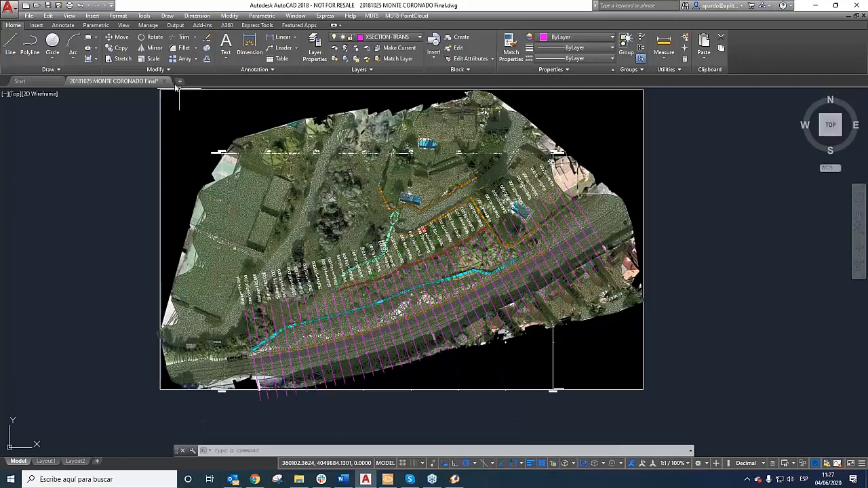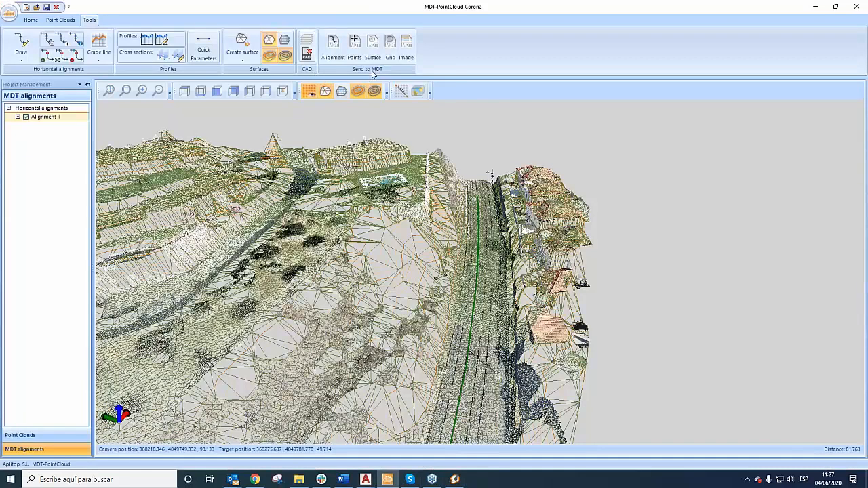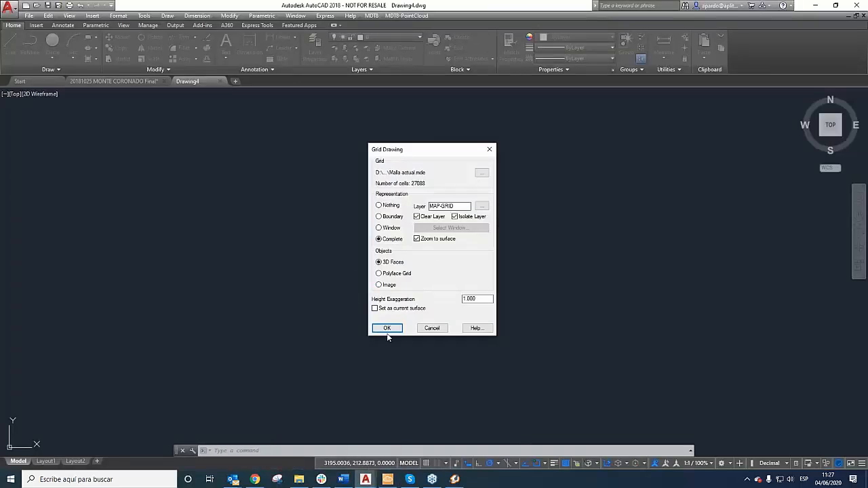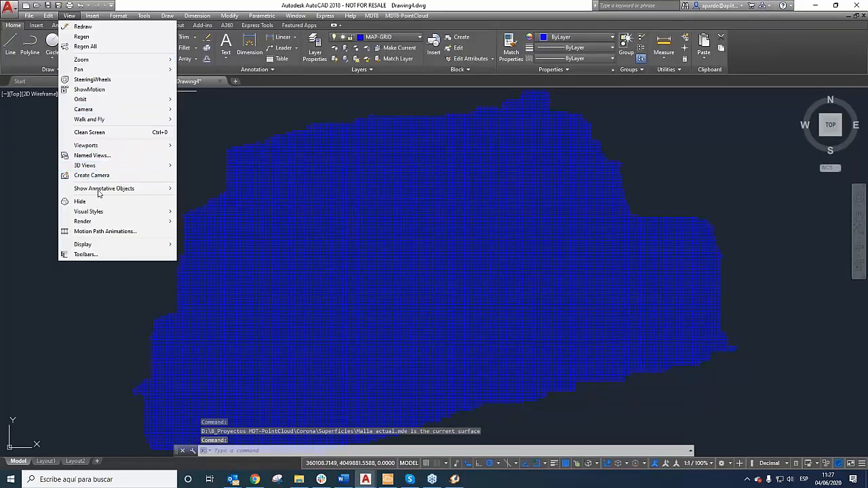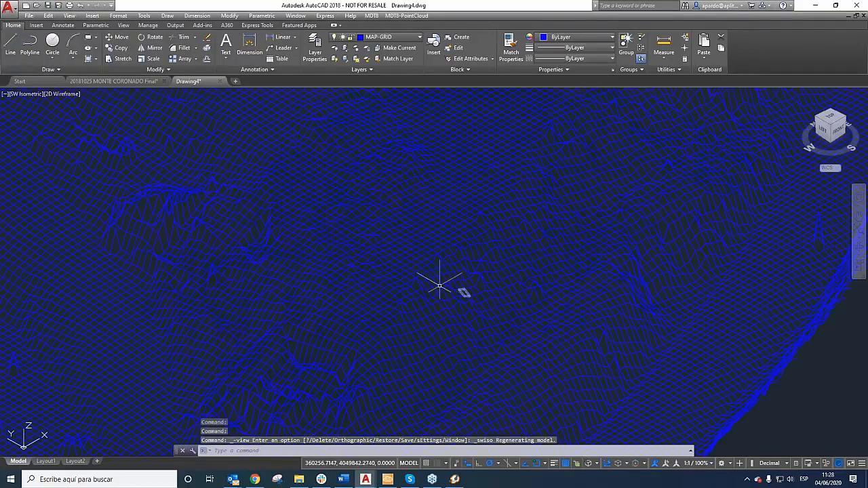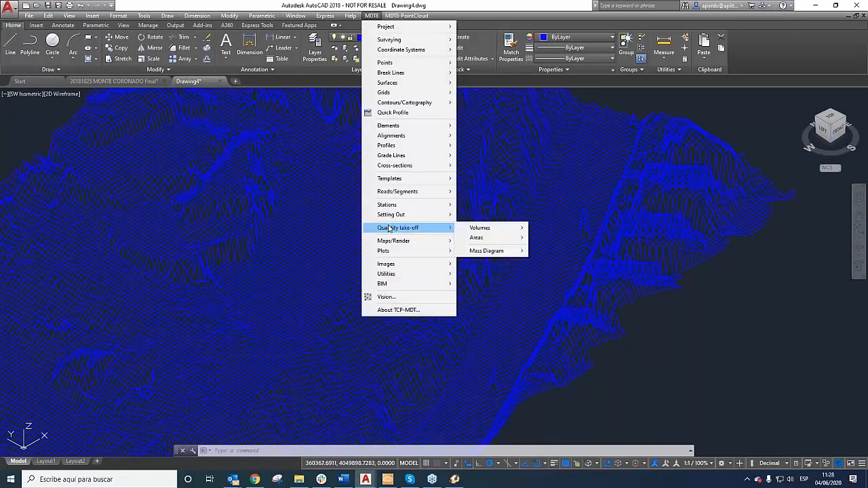And for the grid, I'm going to create a new drawing and export the grid to send it. Now open it, and the same thing, set as current surface. Here it is. We can view it directly in 3D view, for example. This is our grid that we created in the point cloud application, and we are going to repeat the same thing.